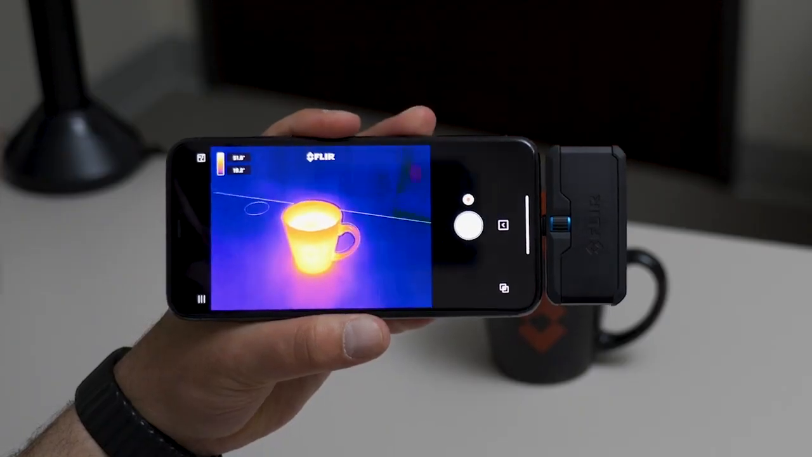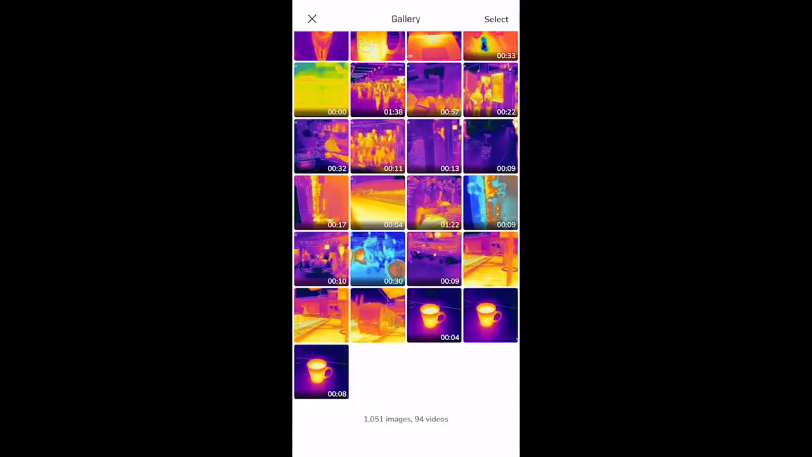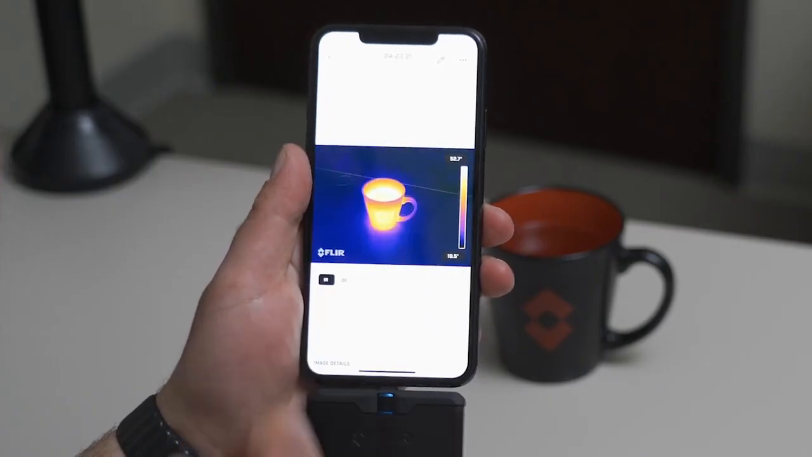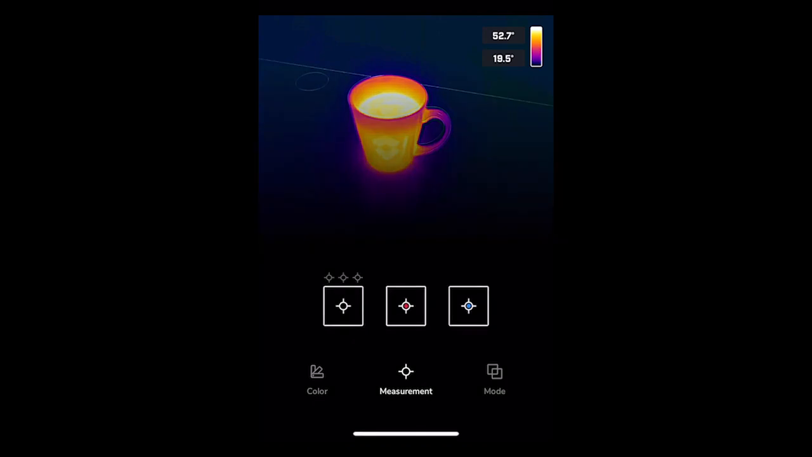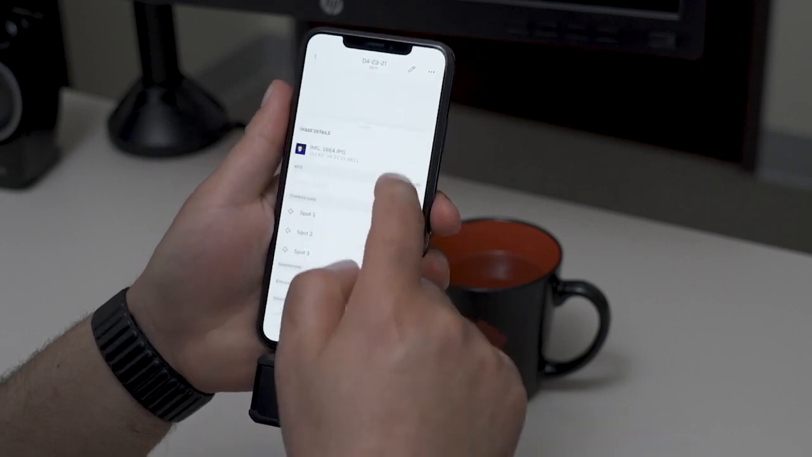When you're done with your inspection, you want to take a look at the photos you've taken, the videos you've recorded. You can look at that in the app gallery. You're able to switch between the visible image and IR in the app gallery. You're also able to add measurement spots in the app gallery as well. One last new feature within the image gallery is the ability to add notes.